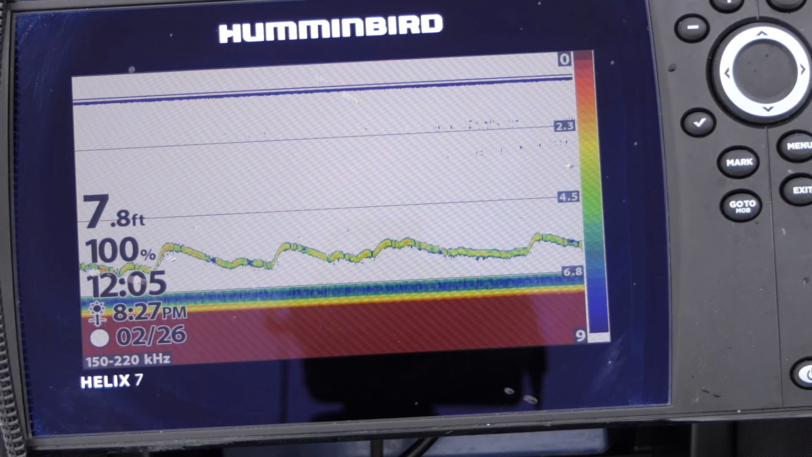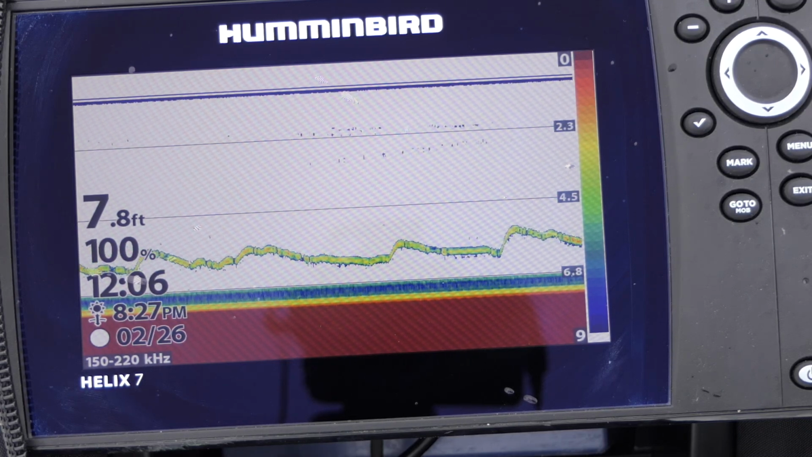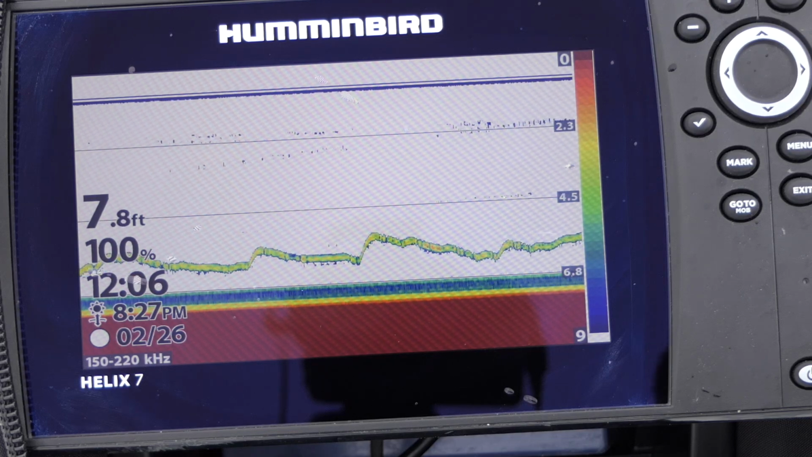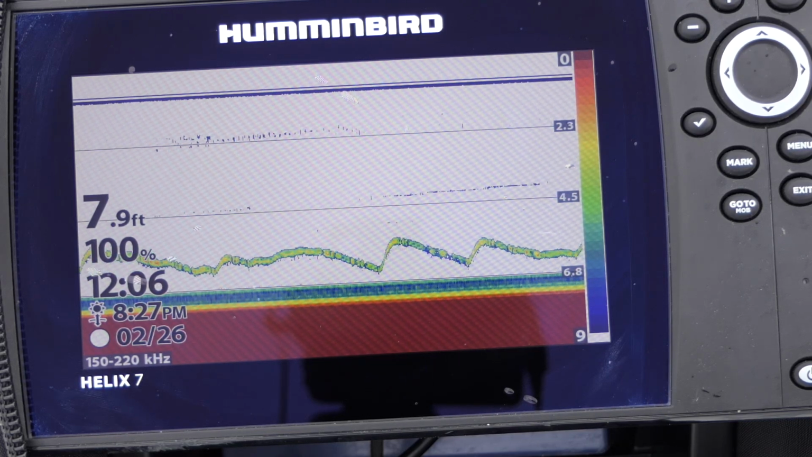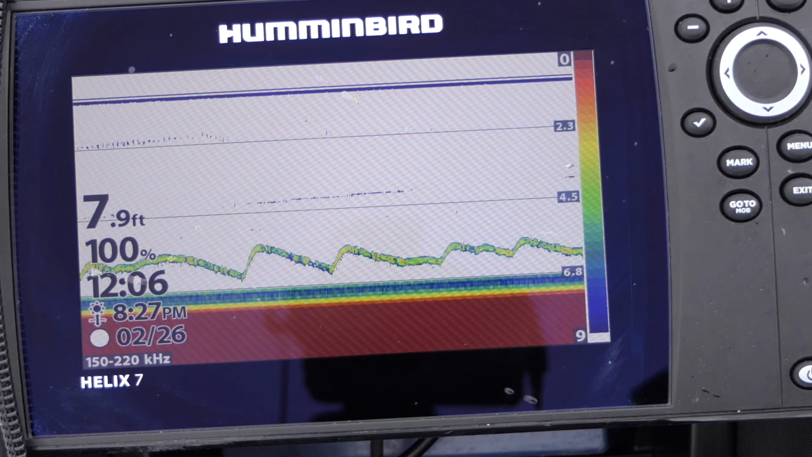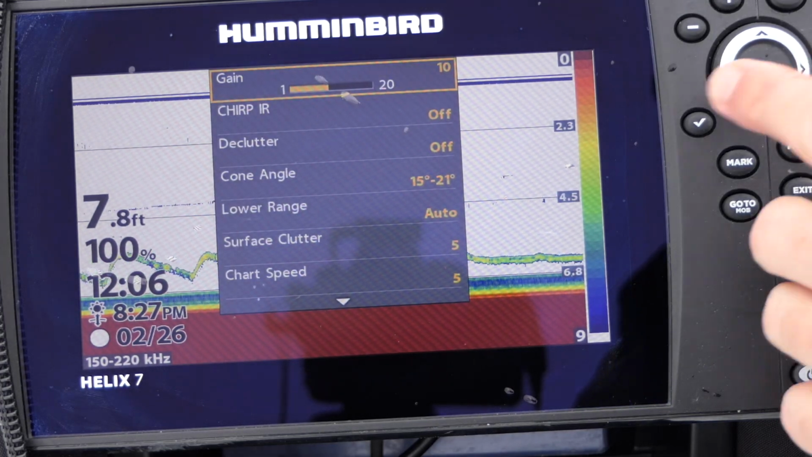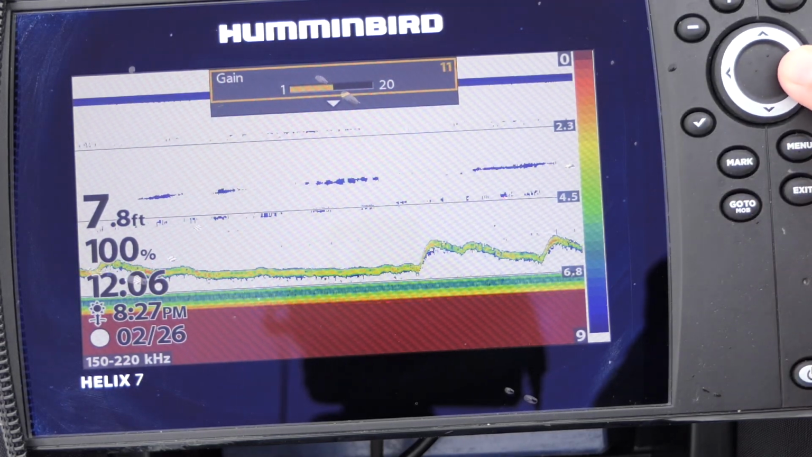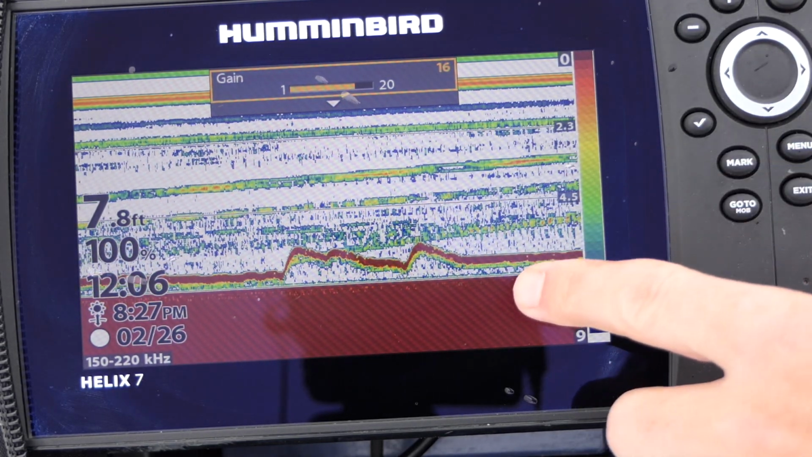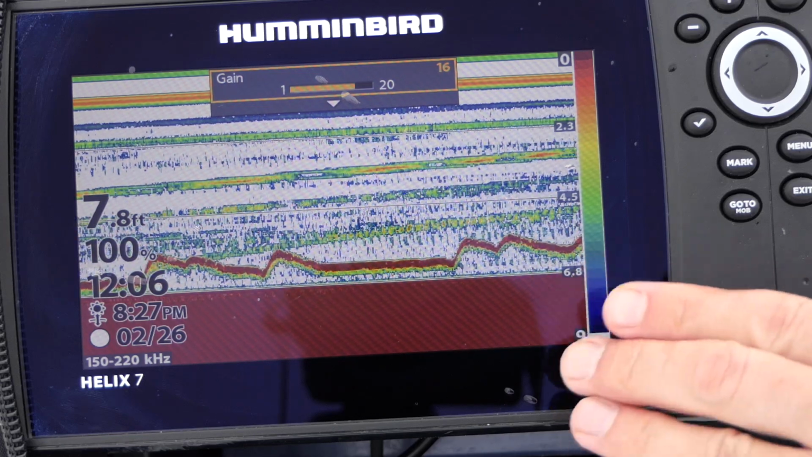Other things that can affect the intensity of the return, of course, is the size of the fish. So a bigger fish is going to return a stronger signal. And also, it depends greatly on how much you have your sensitivity turned up. So, for example, right now I have my gain or sensitivity, it's the same thing, at a midpoint. If I crank it all the way up, even my jig can look really quite dark.